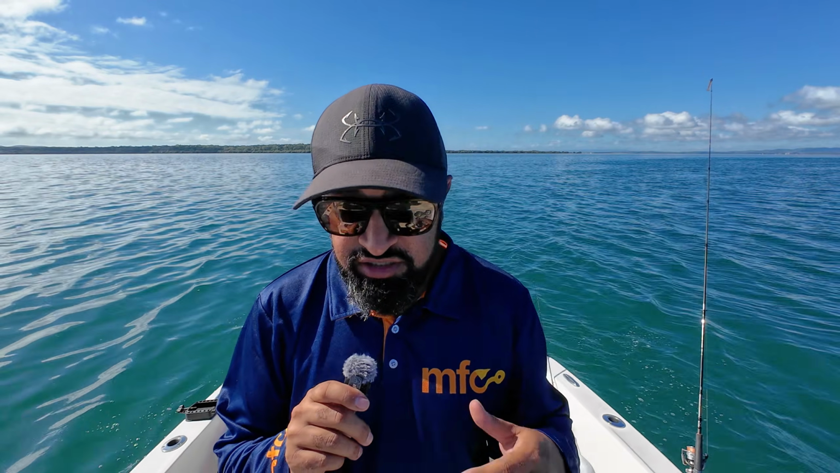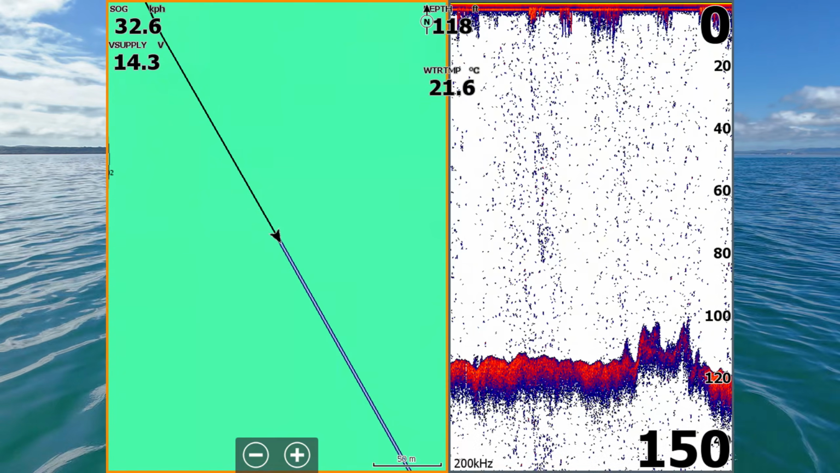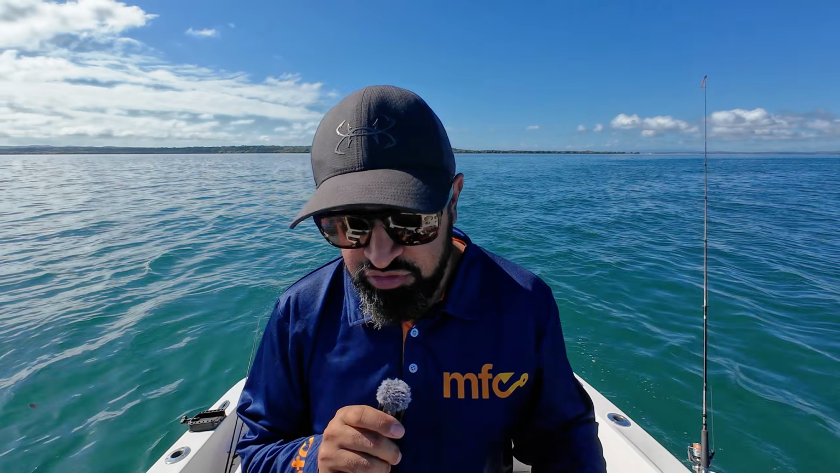The screen I like to set up for this in particular is by having a split screen with my GPS on the left side and my sonar on the right hand side. Now I'll use this majority of the time when I'm driving fast, moving between spots. This means I've got clear view of both my navigation screen, which is my GPS, and also my sonar.